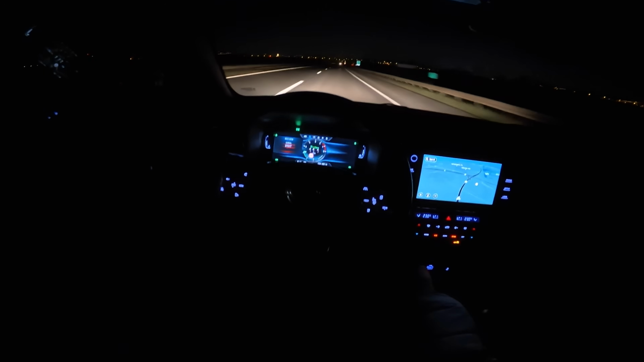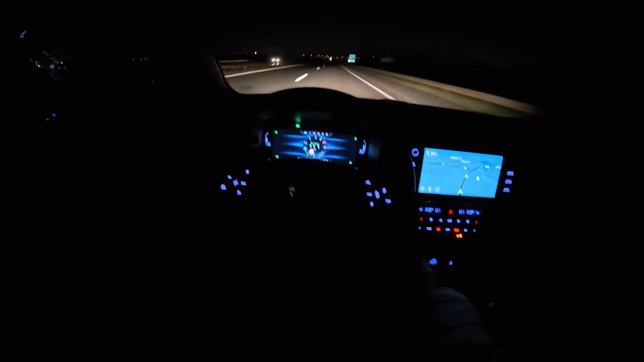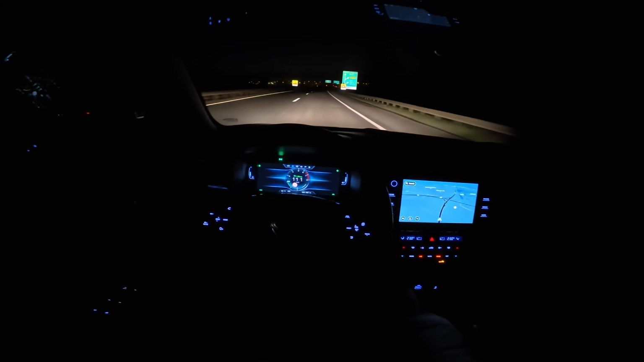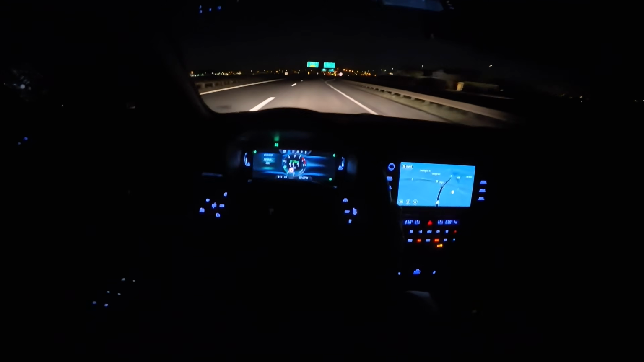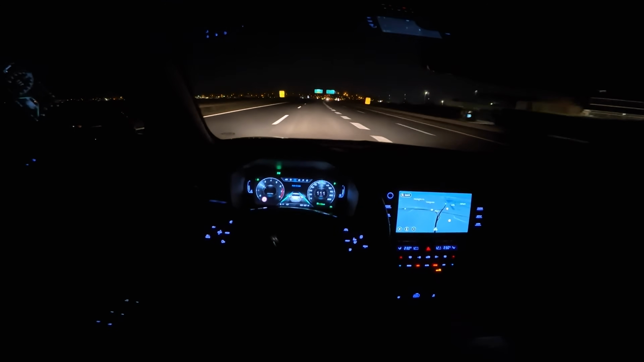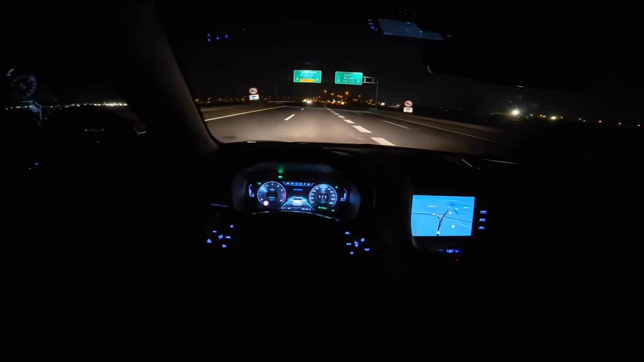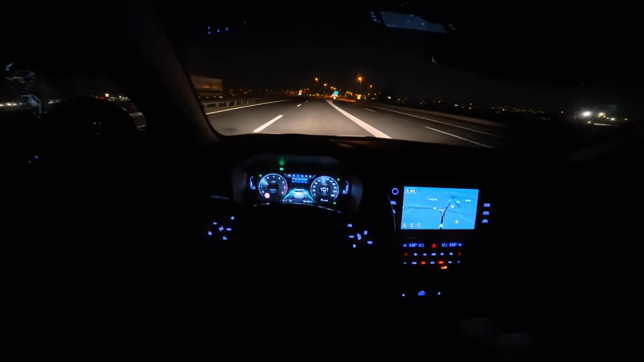You have this sport gauge. If I press sport, it doesn't change the color or anything like that. It just says sport on the bottom left. But I do prefer the classic one with the lane assist. Despite having warm headlights, I would say decent beam.